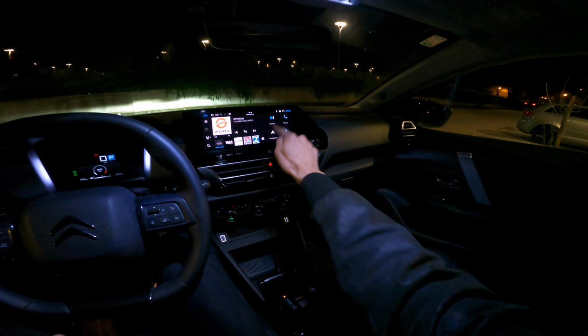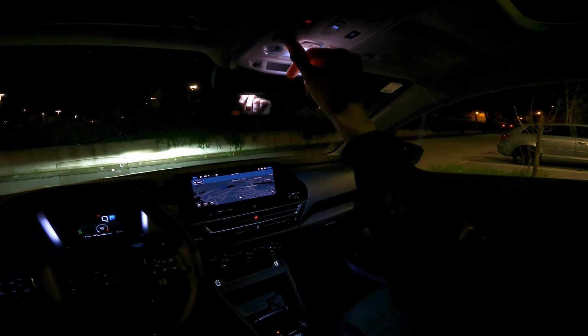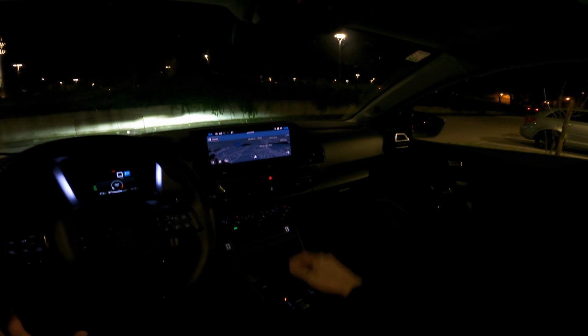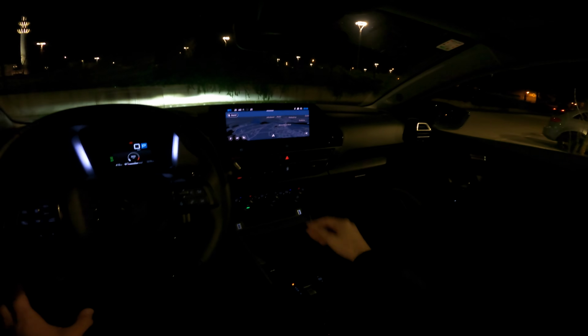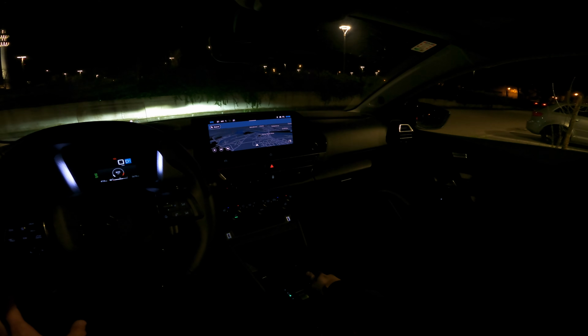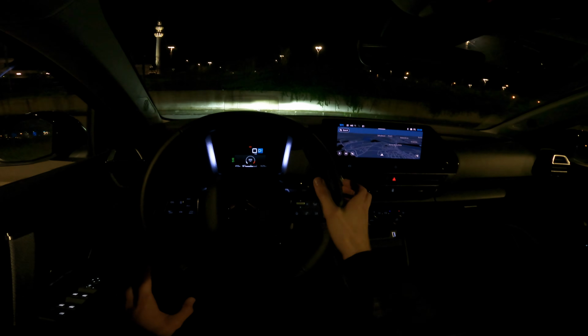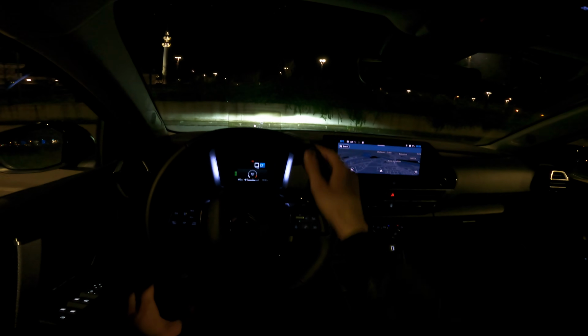Yeah, we're gonna focus on the navigation that's from Citroen, or the Stellantis group. It's very nice, and you do have, of course, the Apple CarPlay or Android Auto option as well. Now I hope you can see the head-up display here. Yeah, let's start driving and we'll start talking along the way.